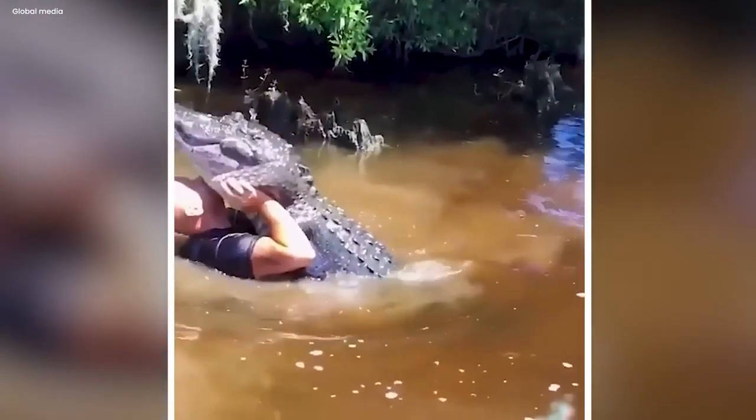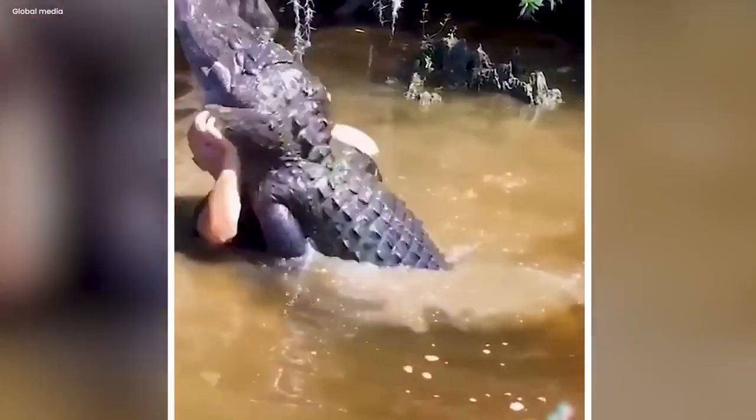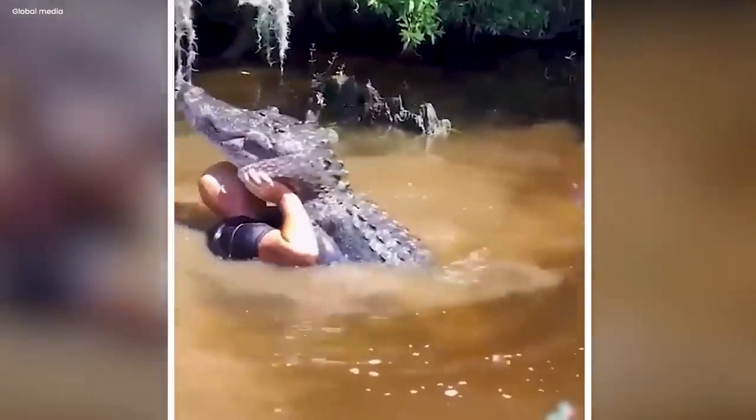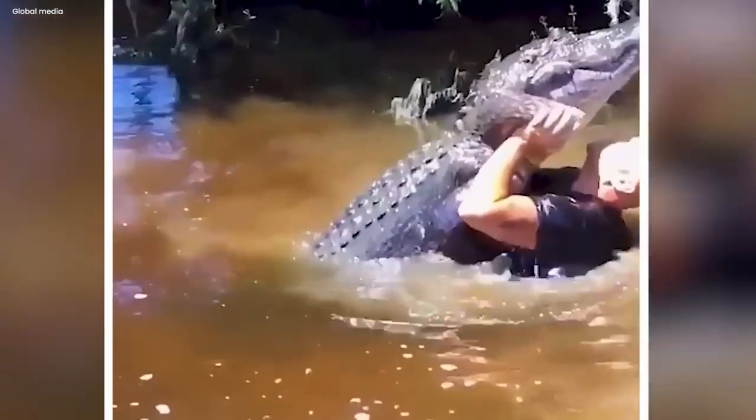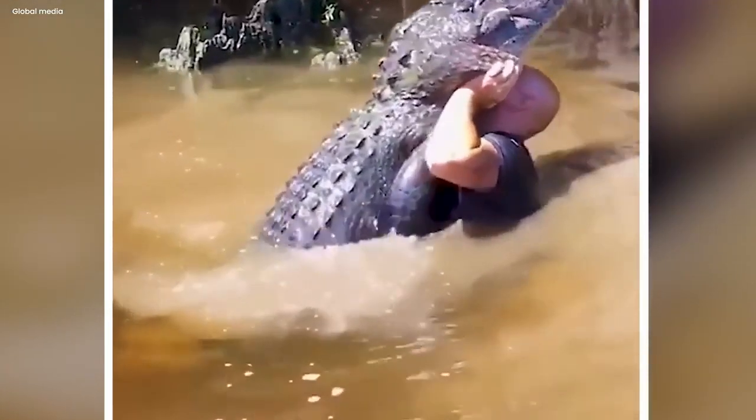The atmosphere shifts from calm to chaotic as the man struggles to free himself from the alligator's grip. Gasps and anxious murmurs fill the air as the dramatic struggle unfolds on screen. Fortunately, against the odds, the man manages to escape the alligator's powerful jaws, leaving viewers both terrified and relieved.